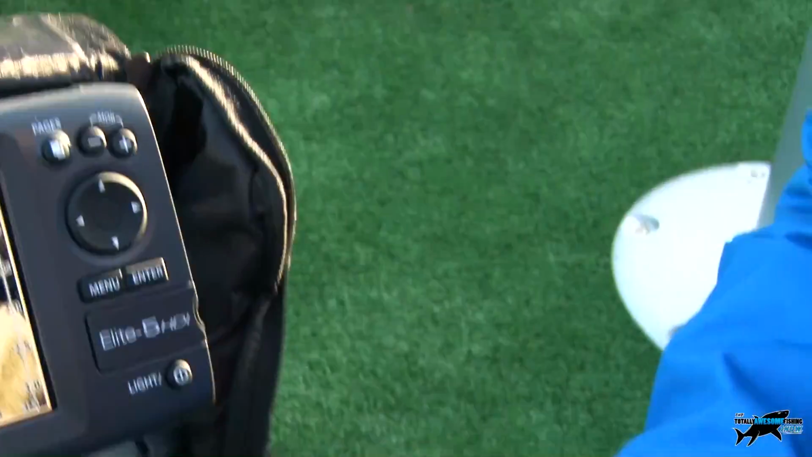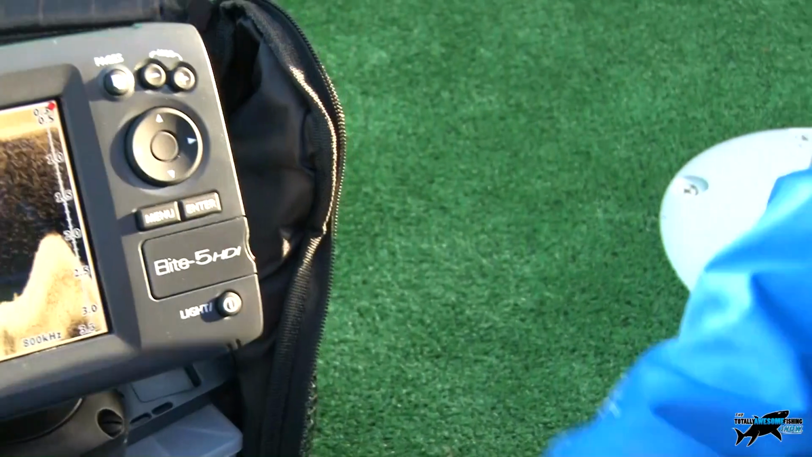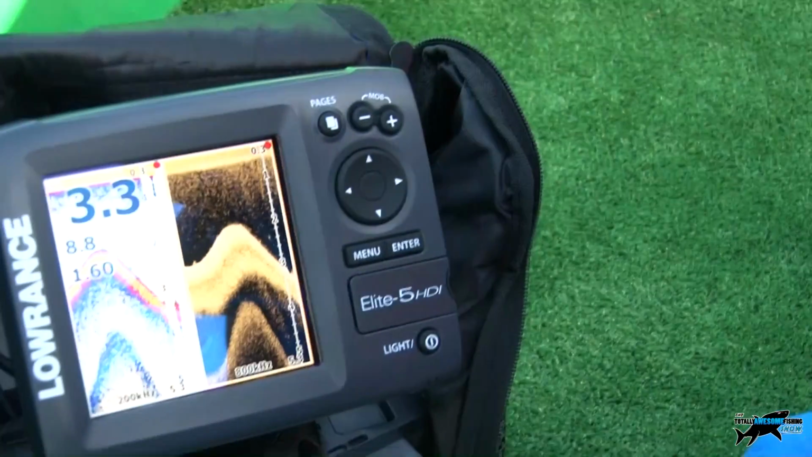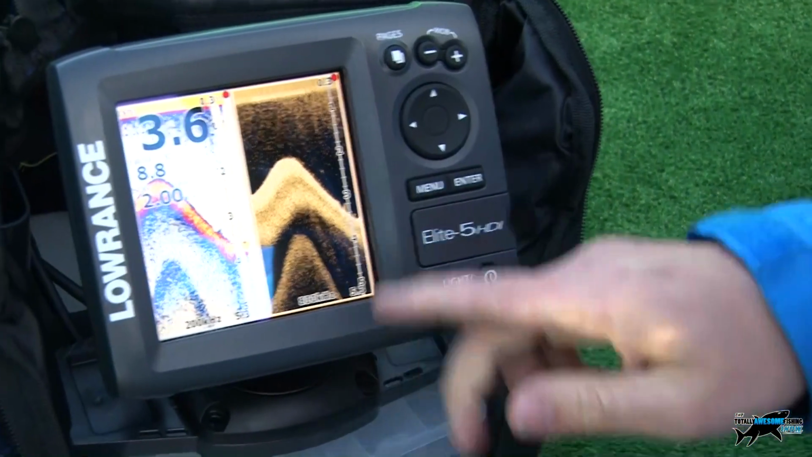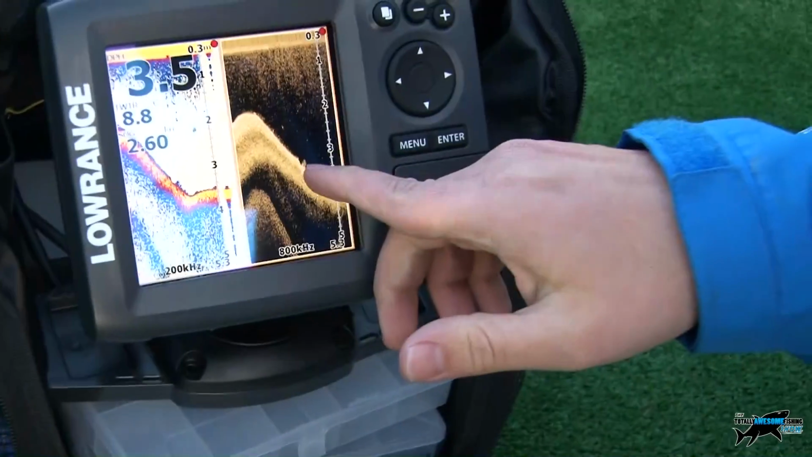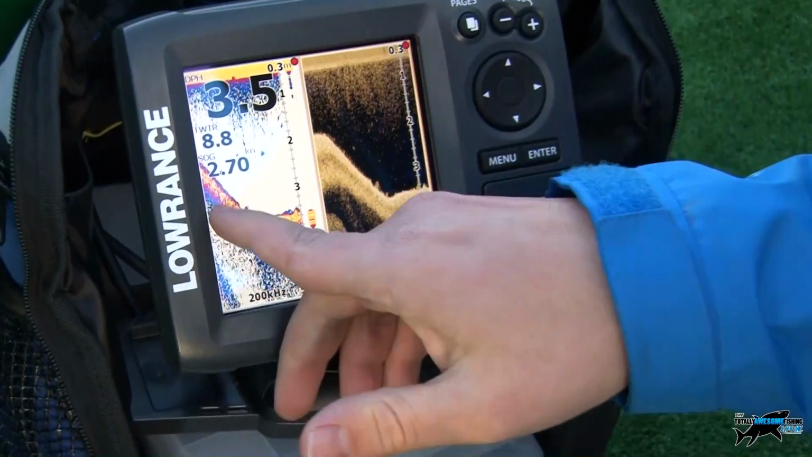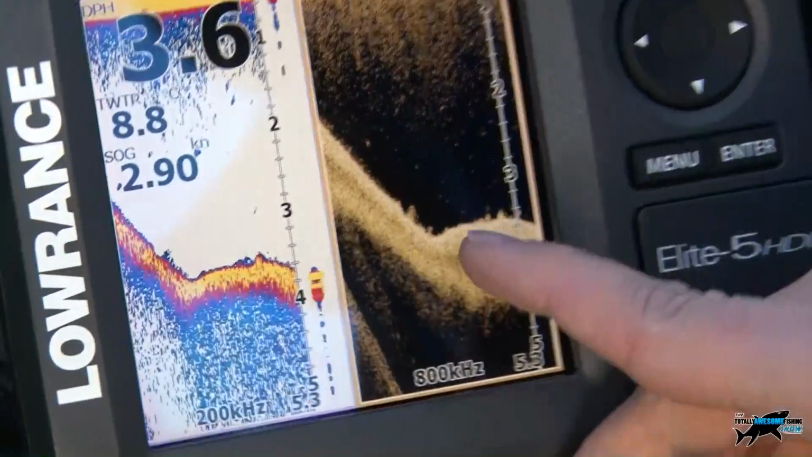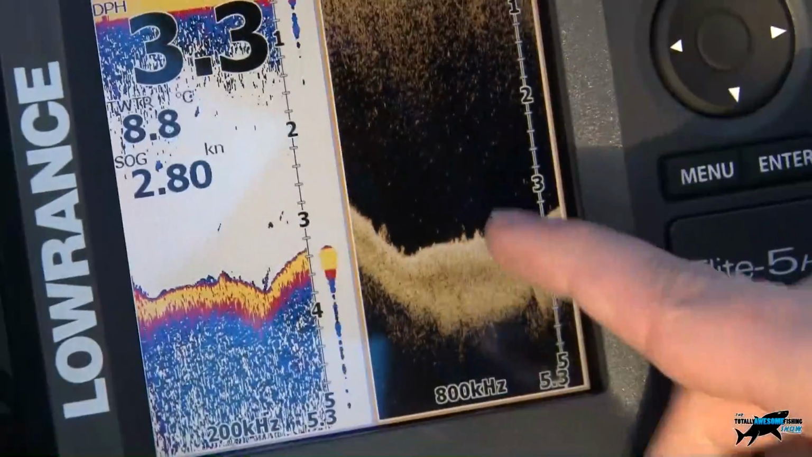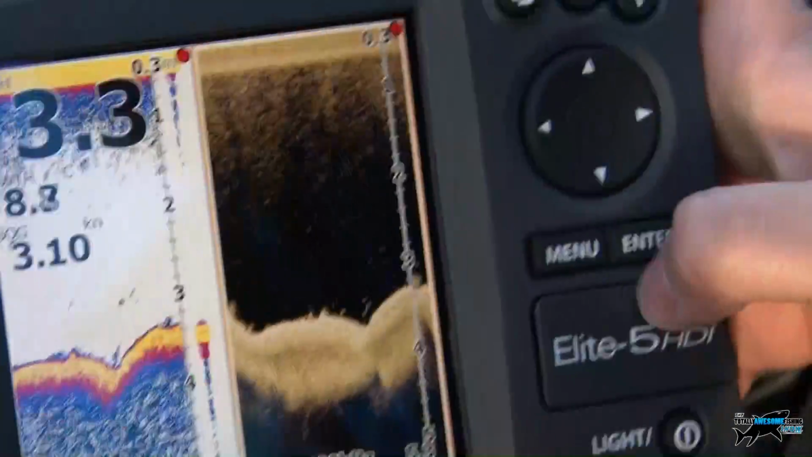And there you can actually see like a shelf just there. Bit of a hump, and now we're dropping right off. It looks like there's a bit of weed down there as well. See that just coming off the seabed. You can really see how defined, because you miss a lot of that on your normal sounder at 200 kHz, whereas on the 800 kHz we can really see the weed and bits sticking up off the riverbed there.